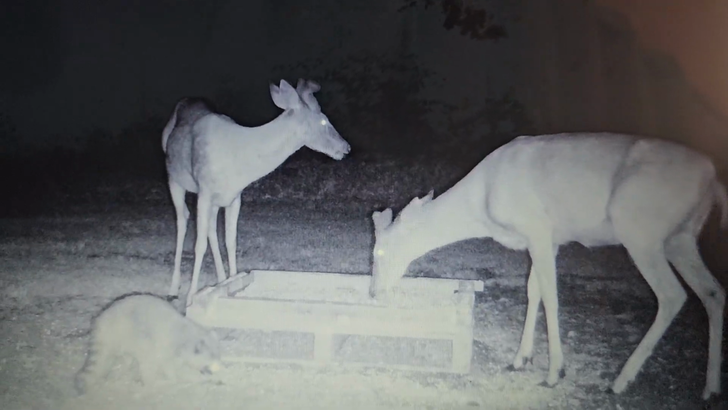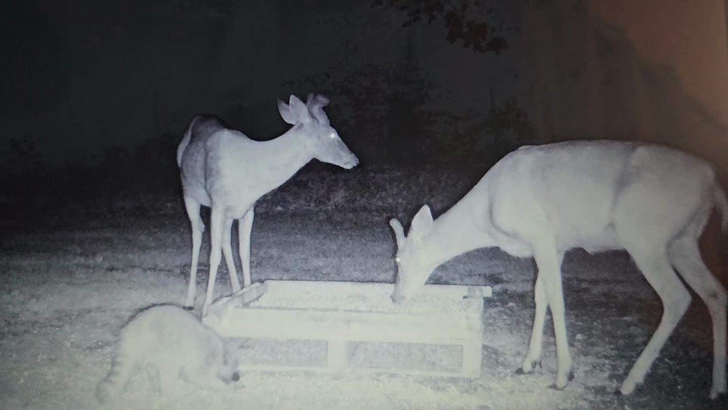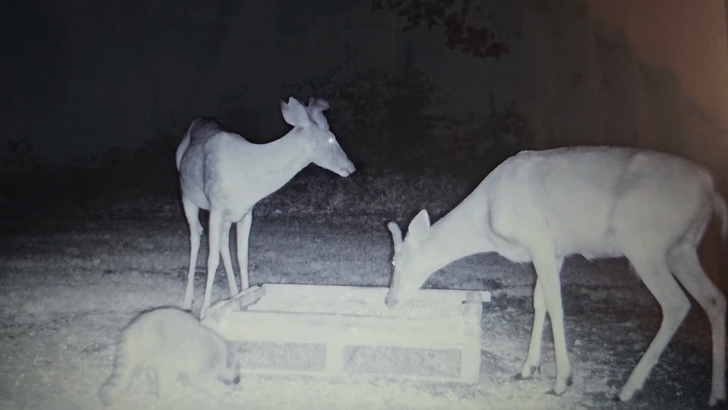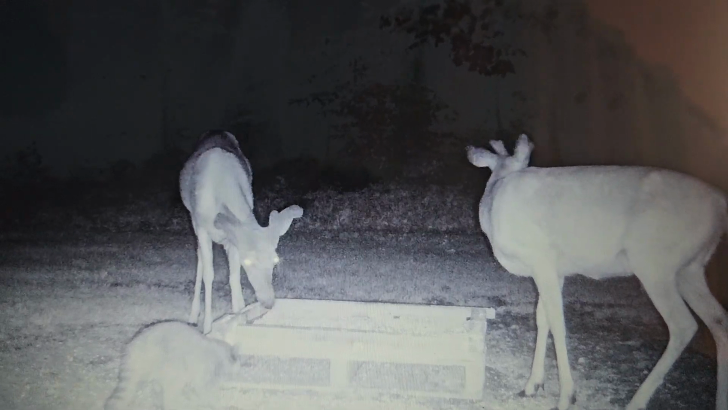And the bottom of the feeder, I got Antler King, Lick Magic, and they really like it. And they eat all of it. I got also Black Magic mixed in with it.